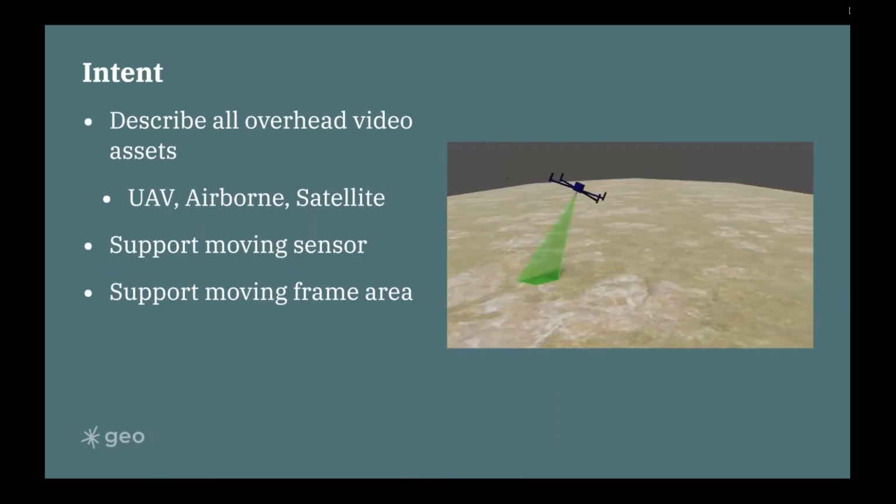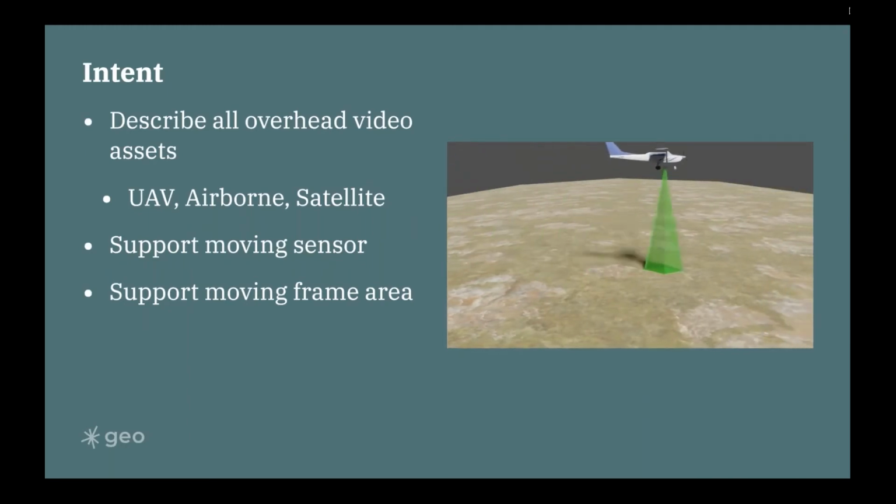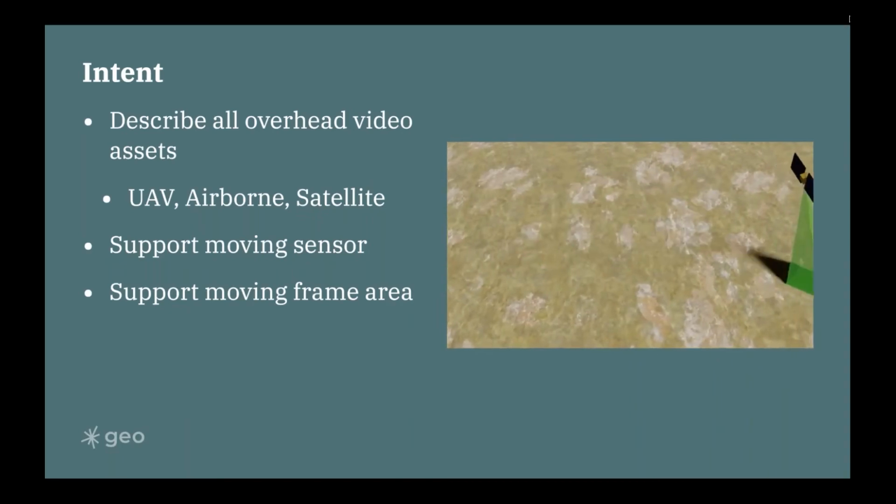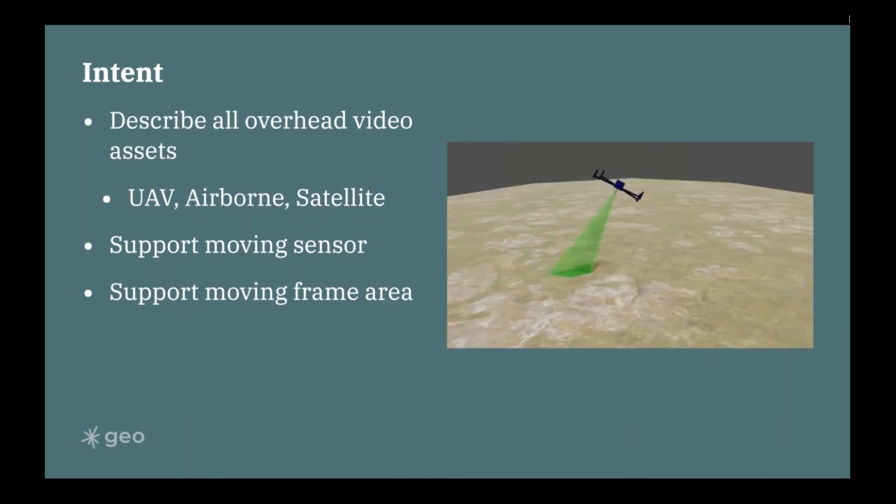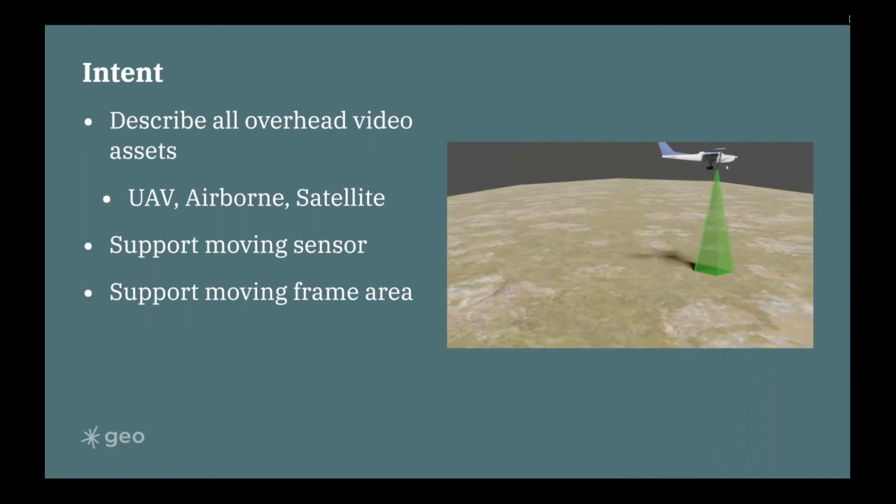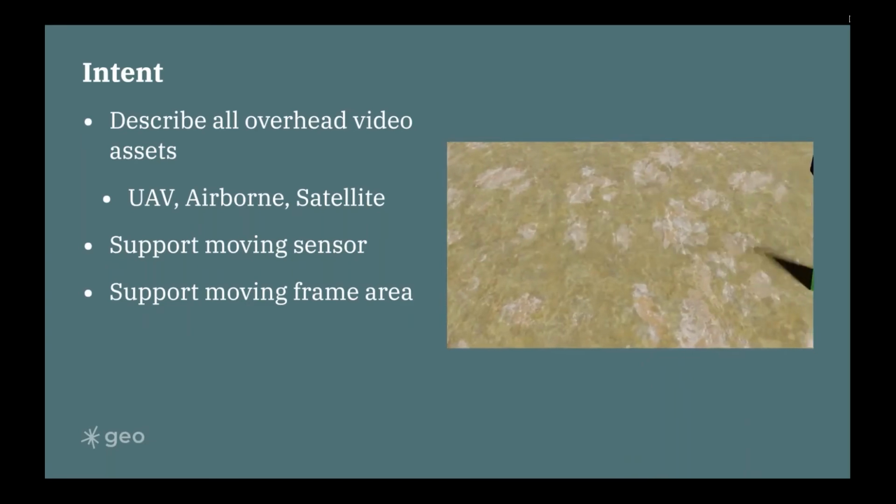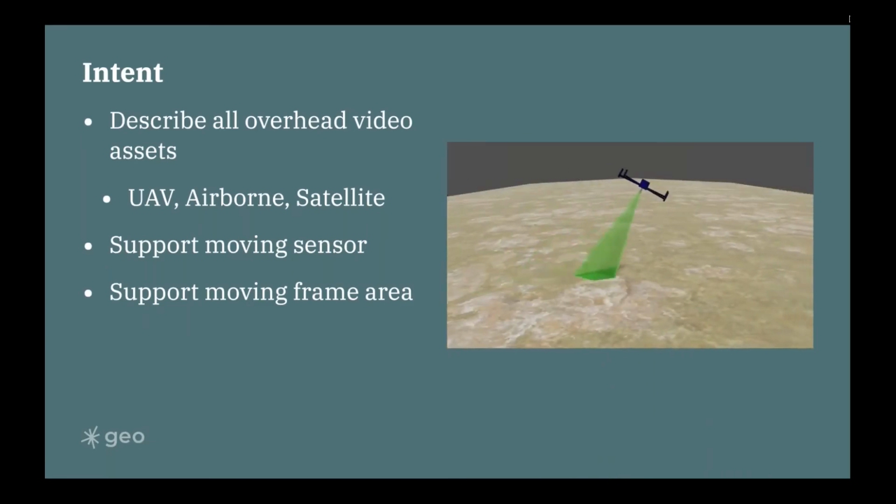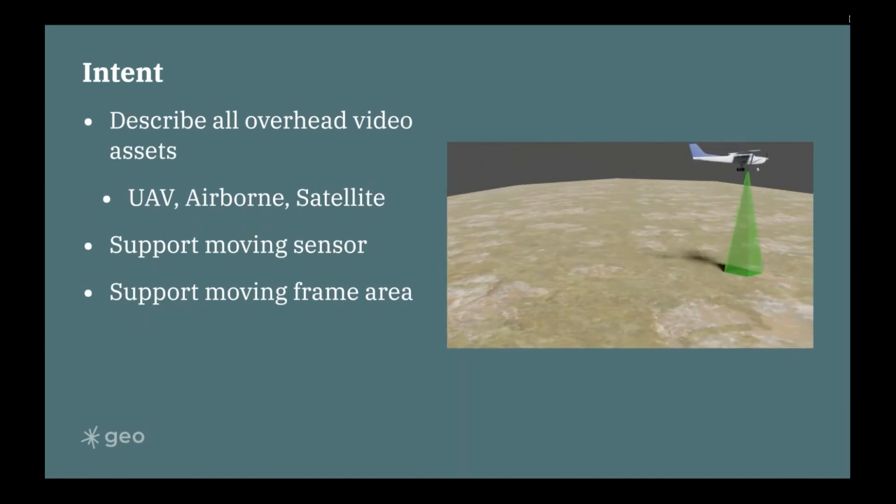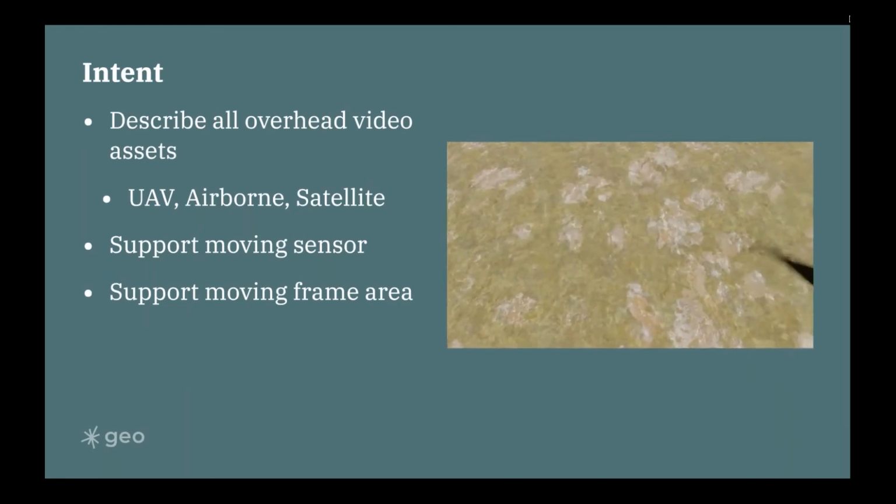But the intent of the extension is to describe all different forms of overhead video assets, whether it comes from a drone or airplane or satellite. In addition, it should support a moving sensor, so if the actual vehicle is moving, and also support a moving and dynamic frame area.